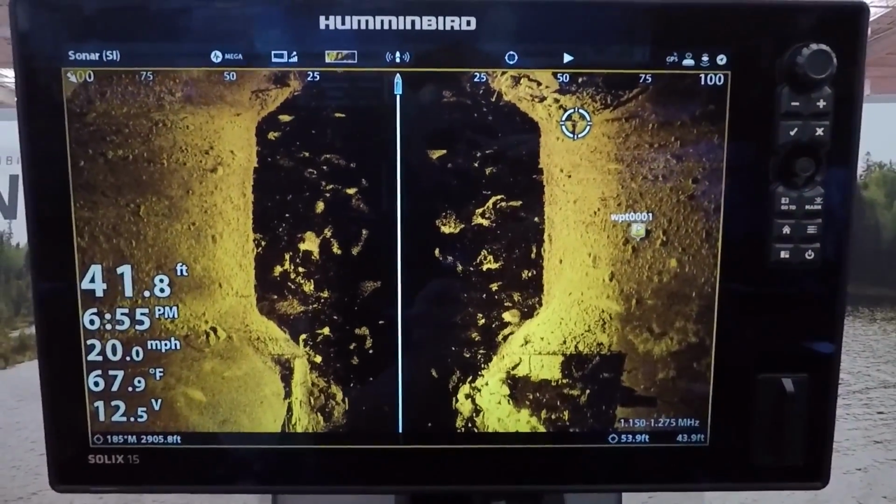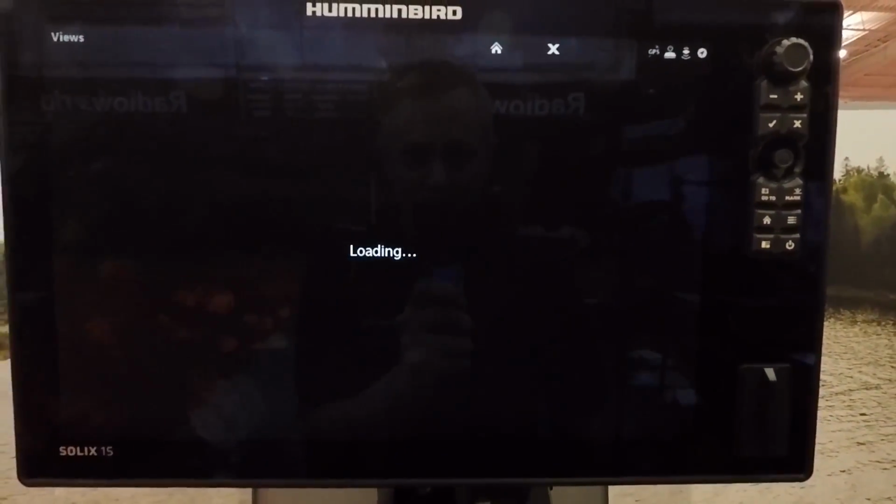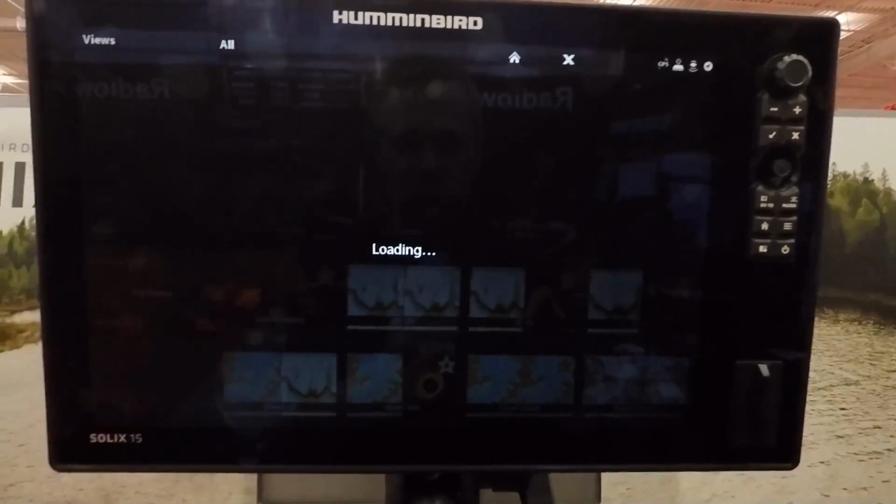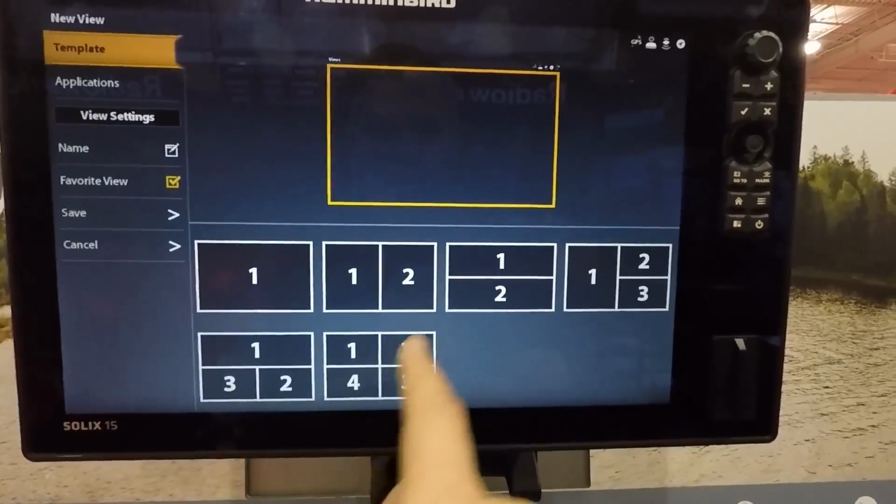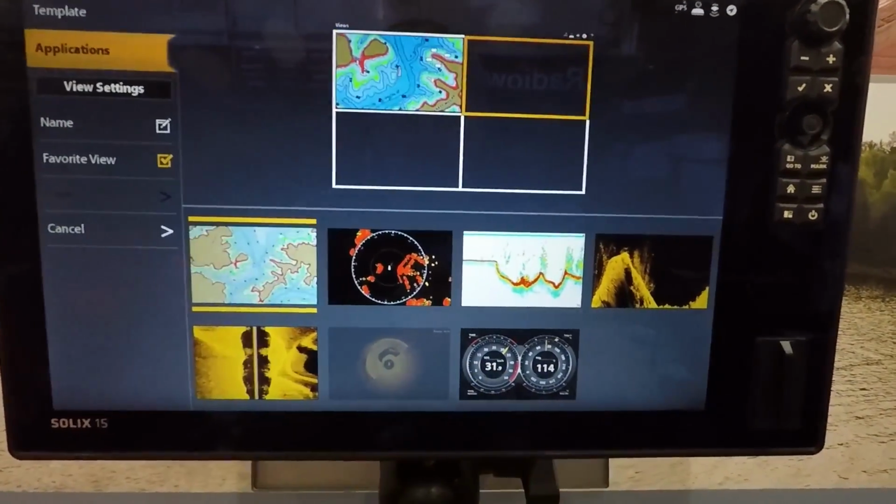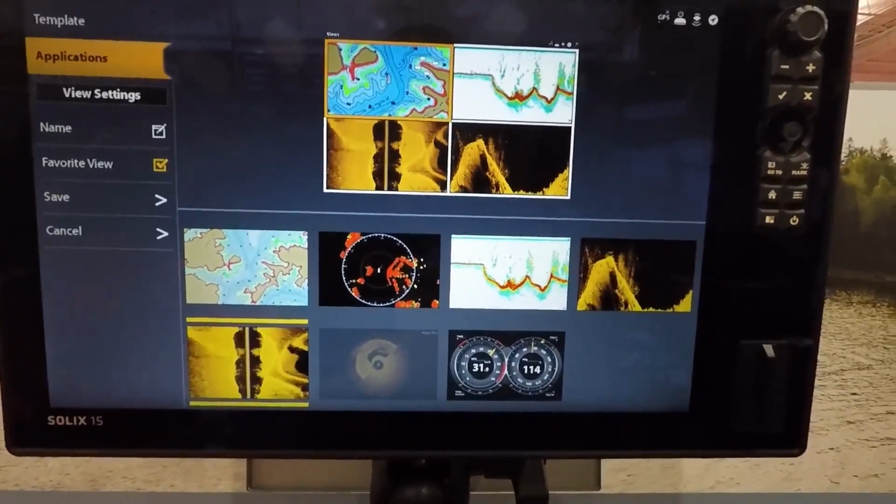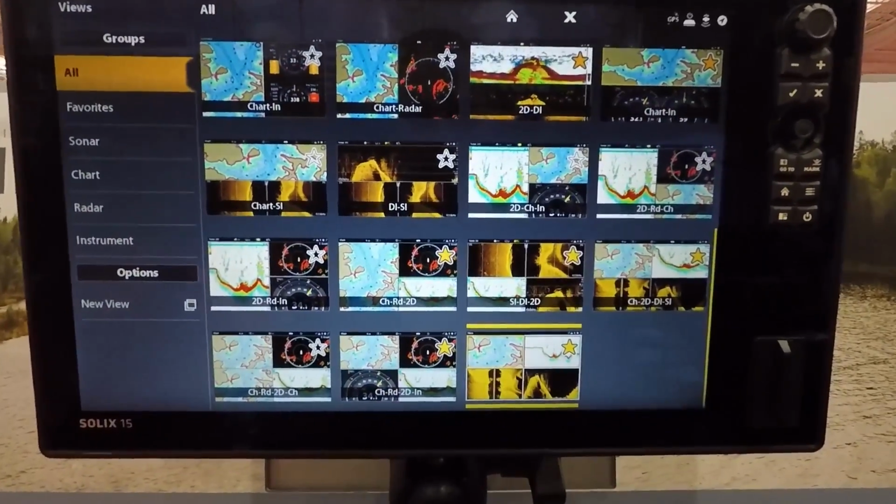Okay, so on your home screen, if you want to create a custom page, you can go to Views, and then you can go to New View, and then you can select how you want to do it. If you want to do 4 screen, 3 screen, 2, whatever, and whatever combination thereof. So if we're going to do 4 screens, right now the active one we're going to add is in the top, and we just go around selecting the different ones that we can add. You can then go to save, and then that's now saved.